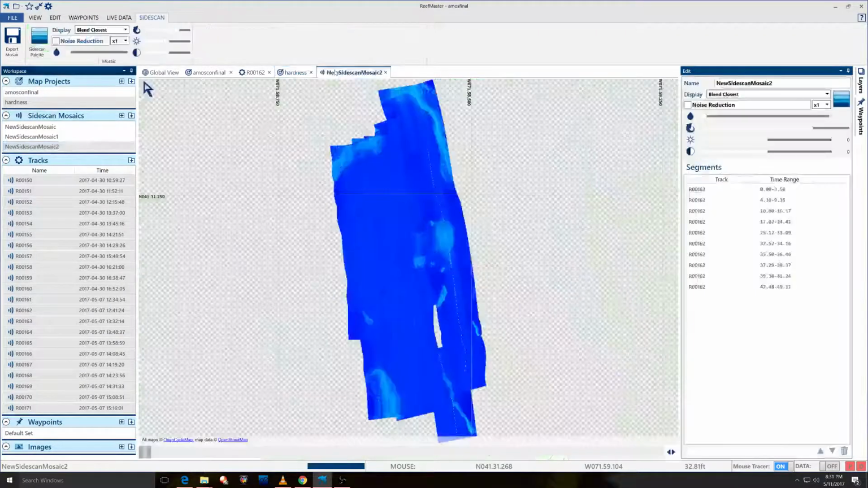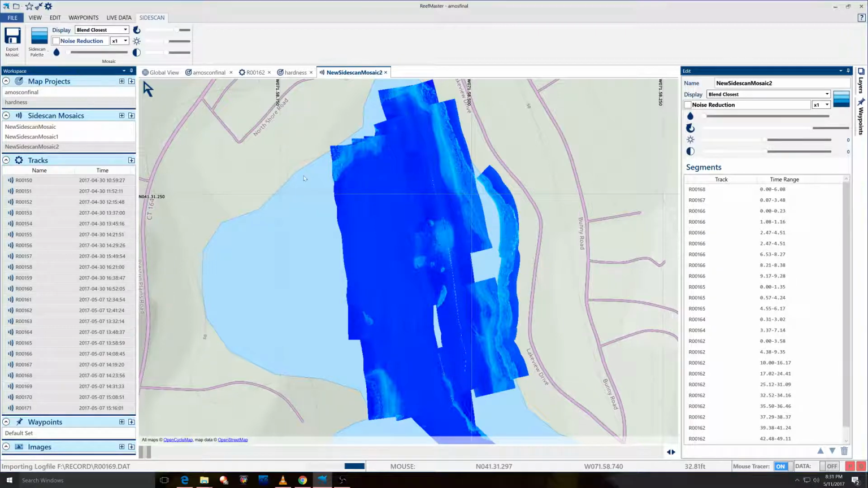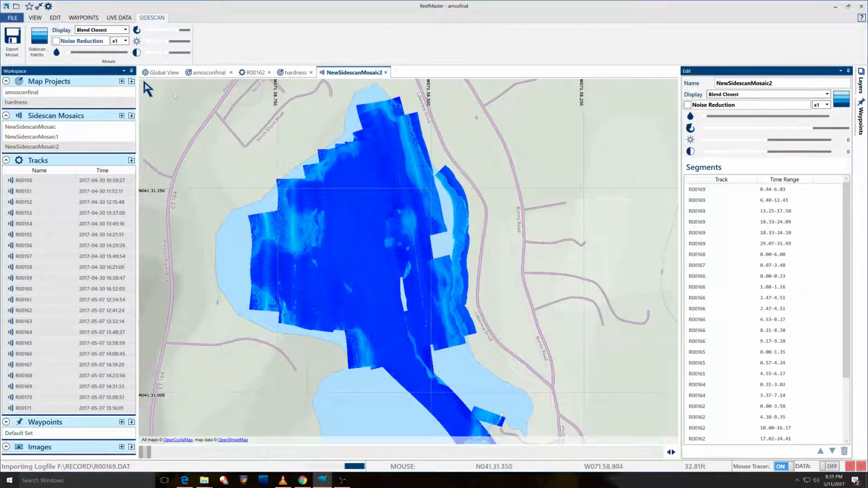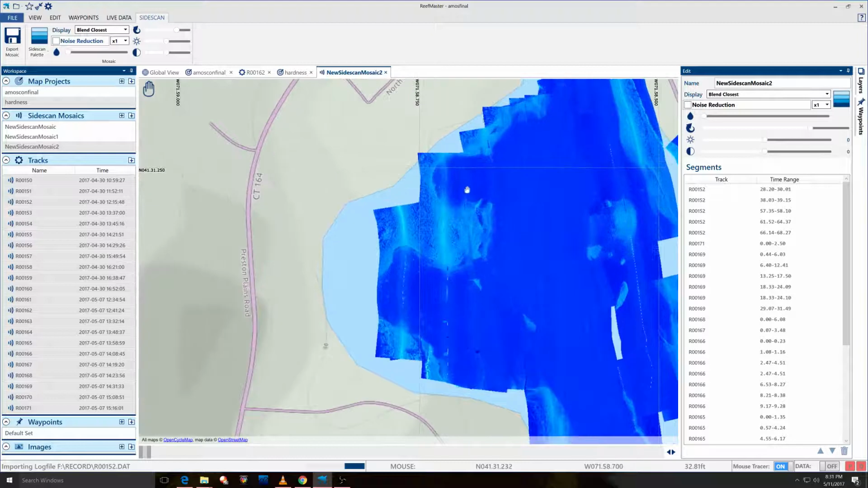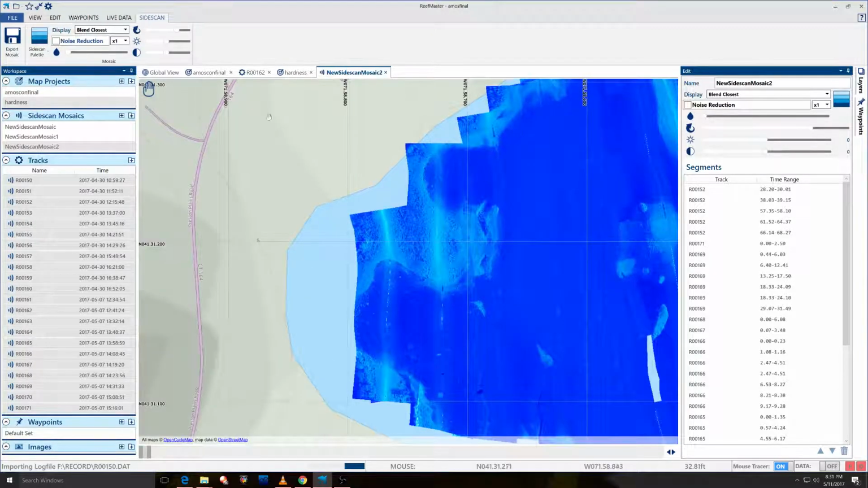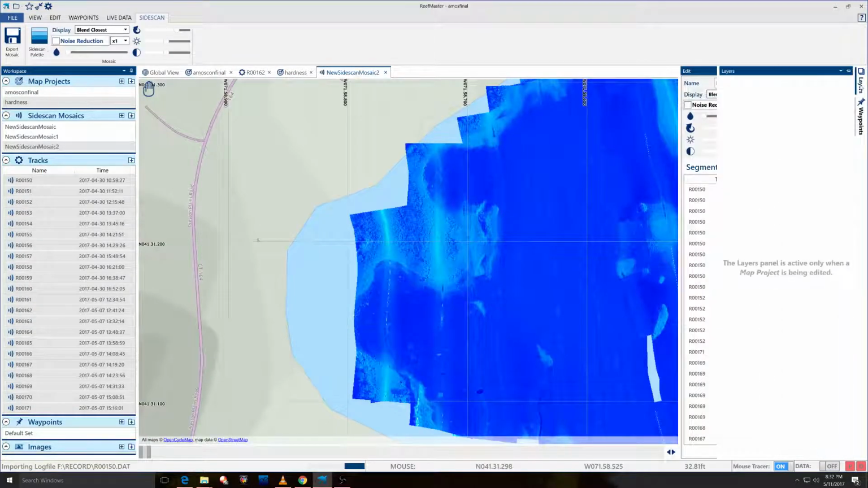Go and bring up that mosaic. So we're going to compare this to our mosaic, and kind of look at the two together. And we're going to focus on that one area where we noticed the large fish. So I clicked on layers.